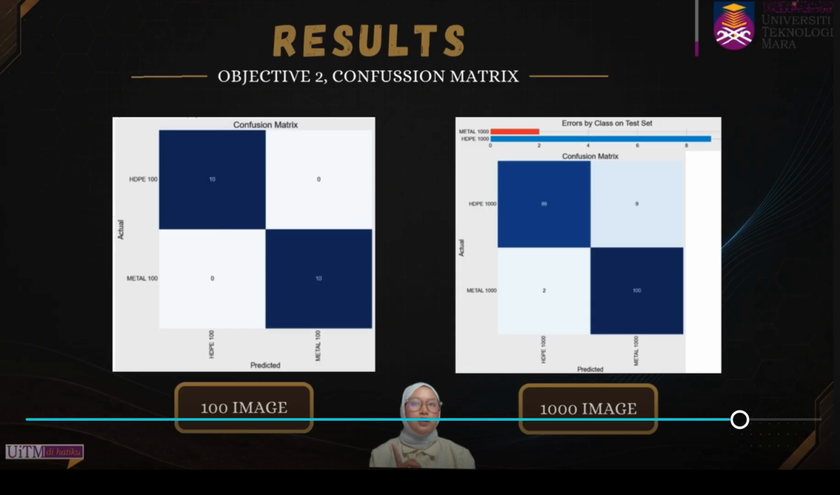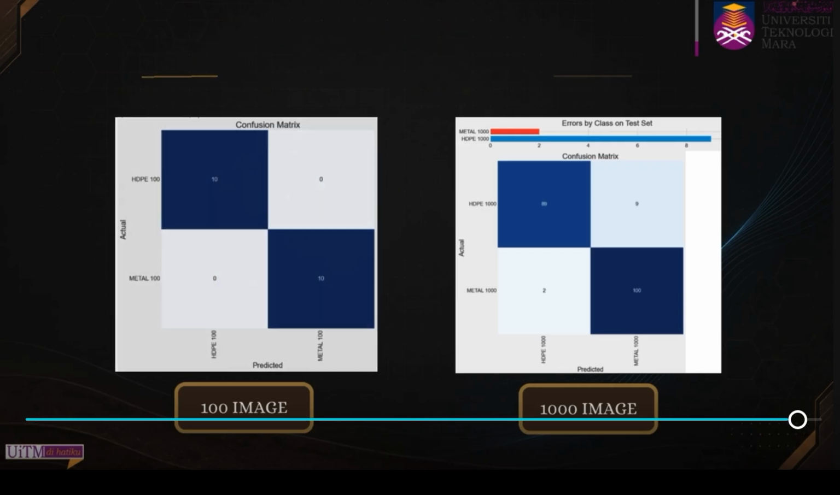Meanwhile, for the 1000 image dataset, the CNN correctly classified 89 HDPE and 100 metal images, with only 11 misclassifications. Most of the classification errors occur in HDPE images. So it shows us that metal signatures are generally easier for CNN to distinguish.